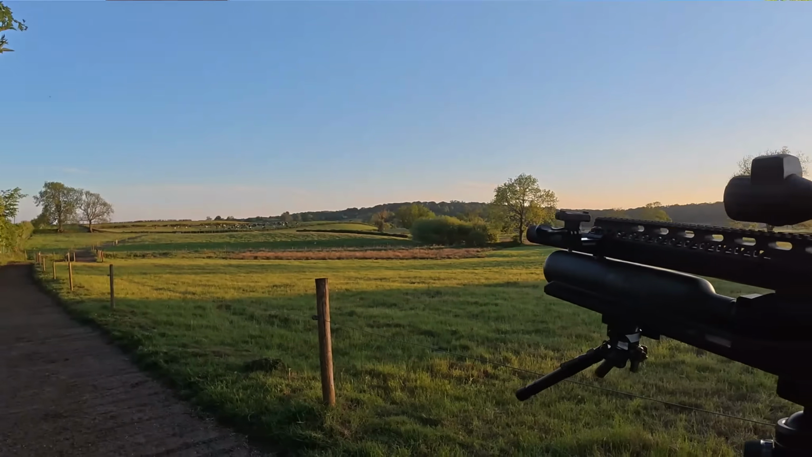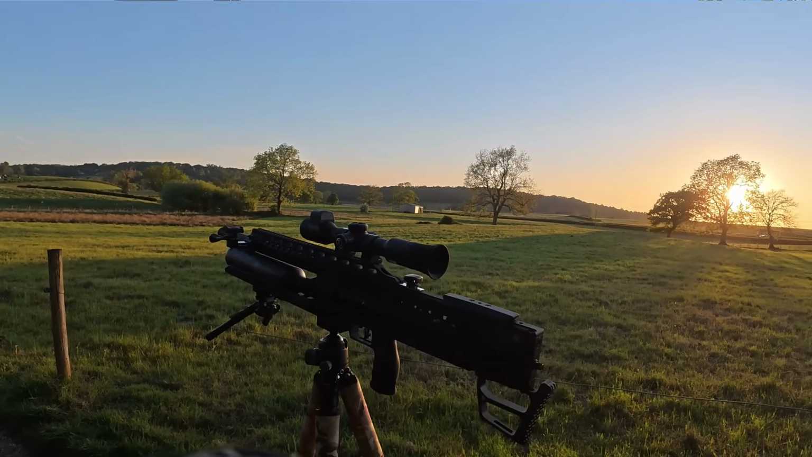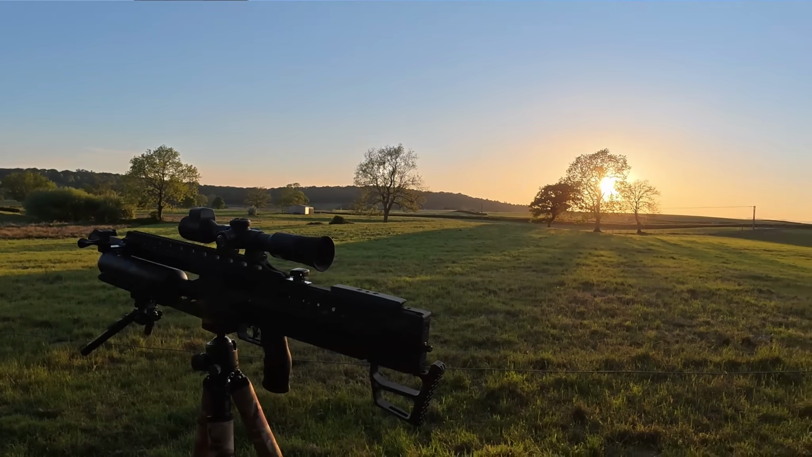So it's a bit of a walk to where I need to go. It's right to the other side of the farm unfortunately. But if I do see any rabbits along the way, then I will stop and see if I can take a shot at any unfortunate rabbits.